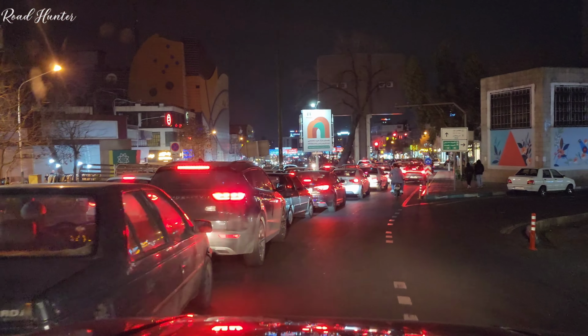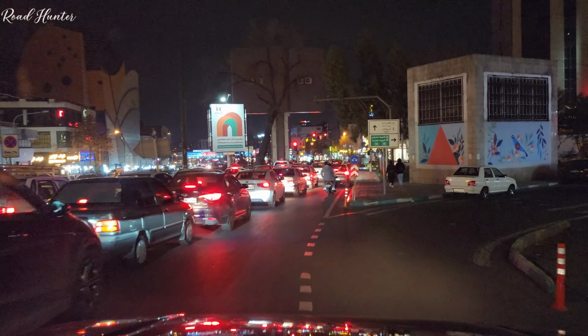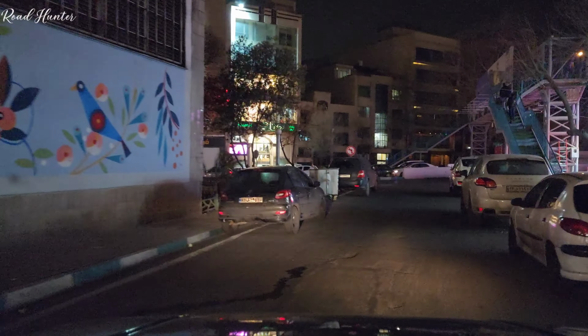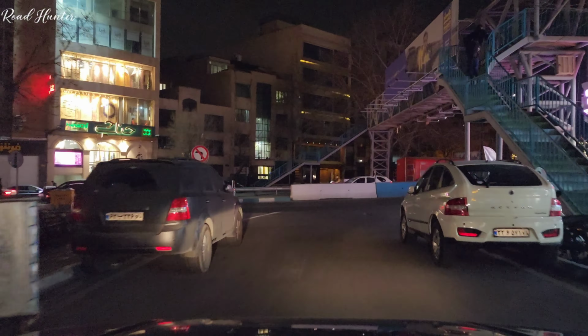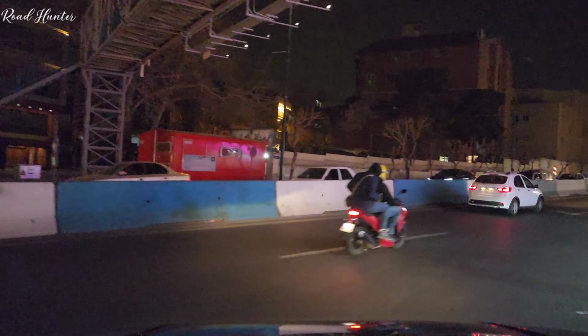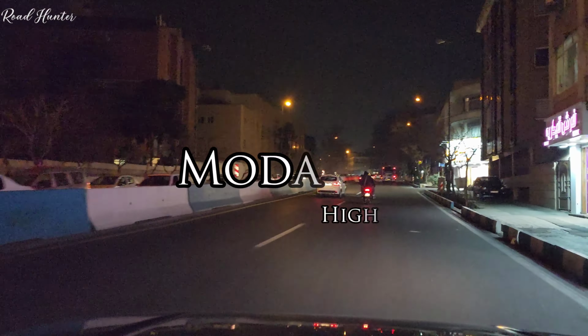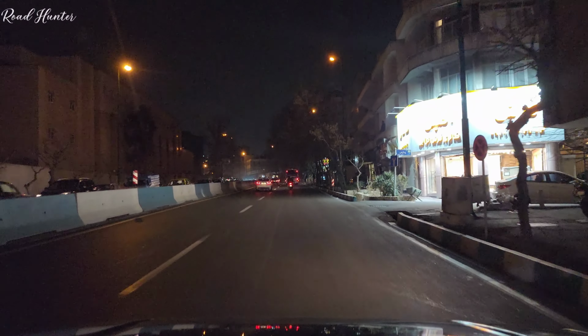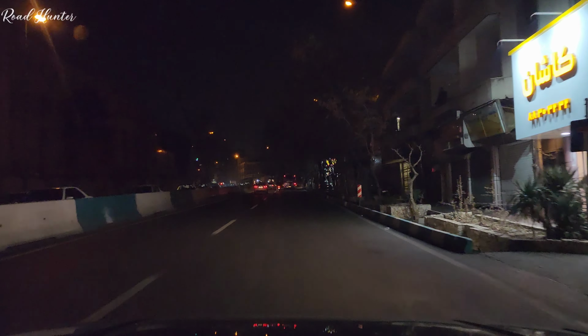We've just entered from Hemmat. This area has always been a busy spot, but tonight the road is quiet and the city lights give it a unique atmosphere. We're passing under Modarres and Abbasabad streets, a mix of residential and administrative buildings. During the day, this area is crowded and full of energy, but at night, it feels completely different.